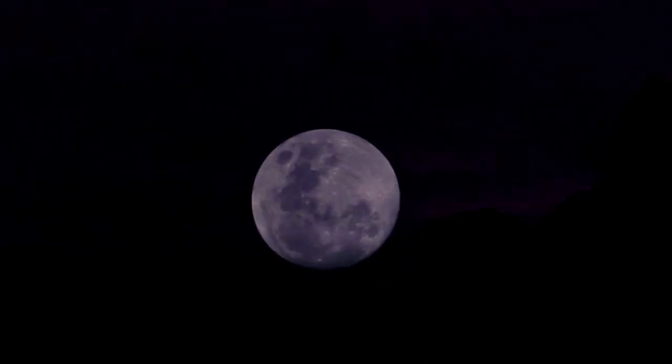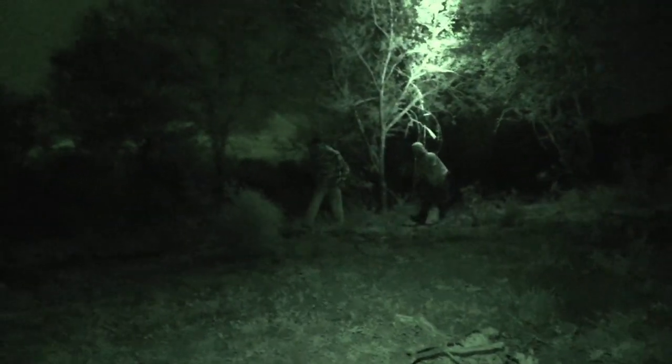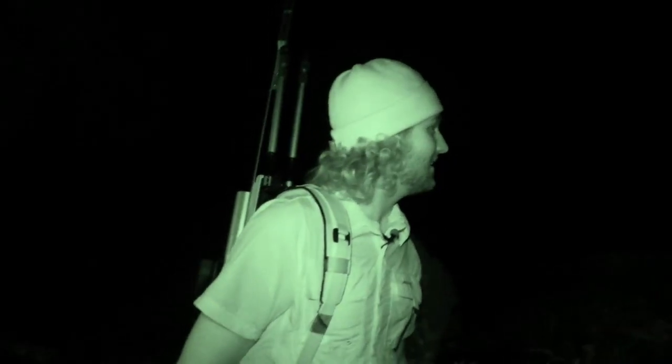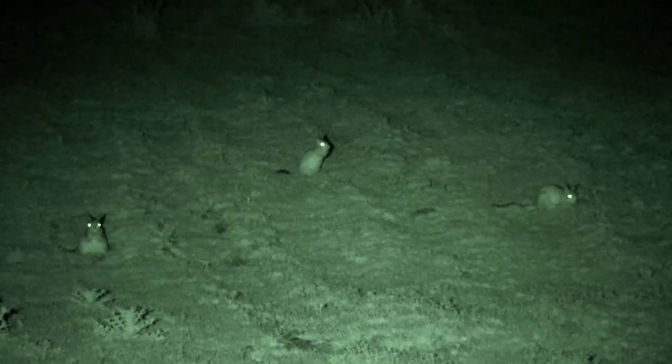The moon is full and the adrenaline is pumping. We set out on foot, and it's not long before we begin to see some action. We've spotted a couple spring hares and scrub hares, probably about 3 or 4 spring hares and 2 scrub hares, maybe about 200 meters out on one of these fields, and the idea is to try and sneak up on